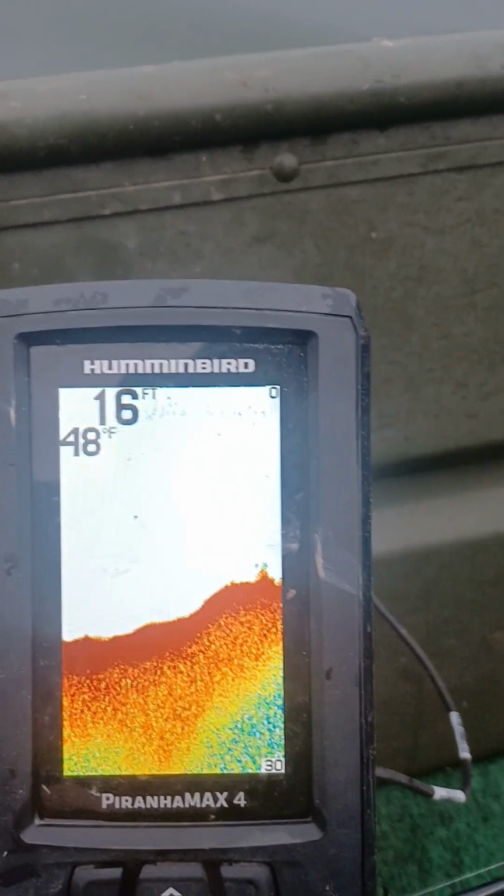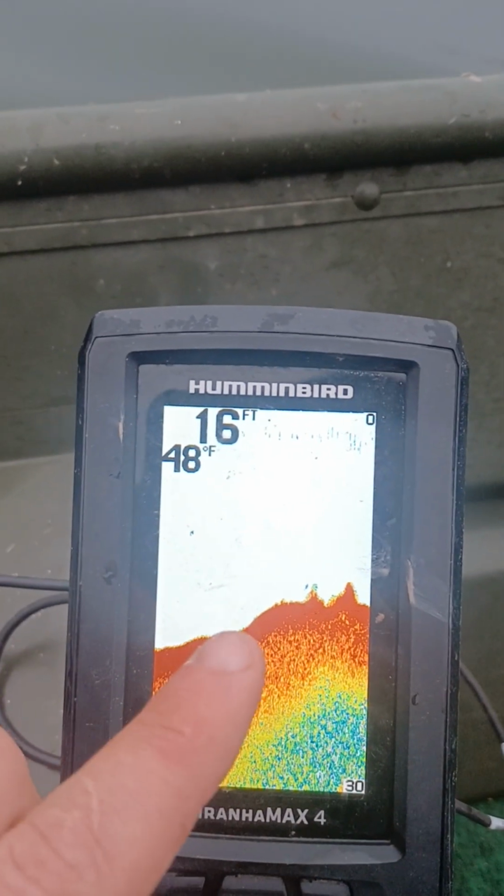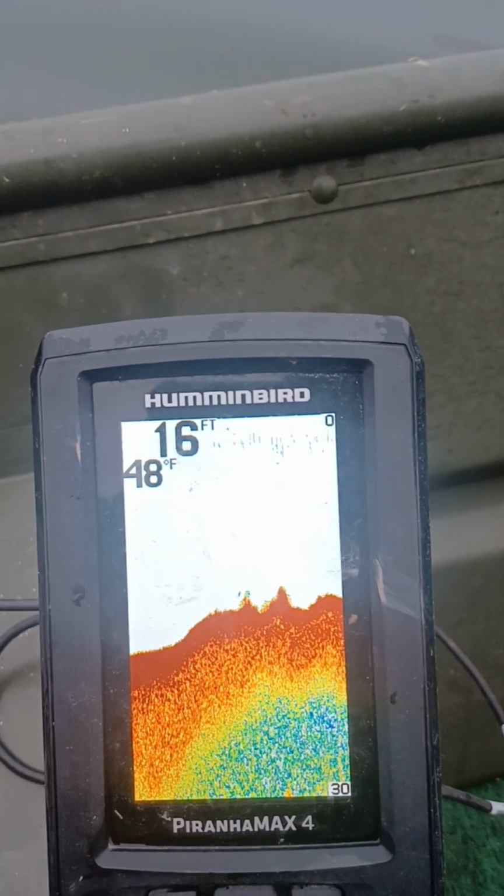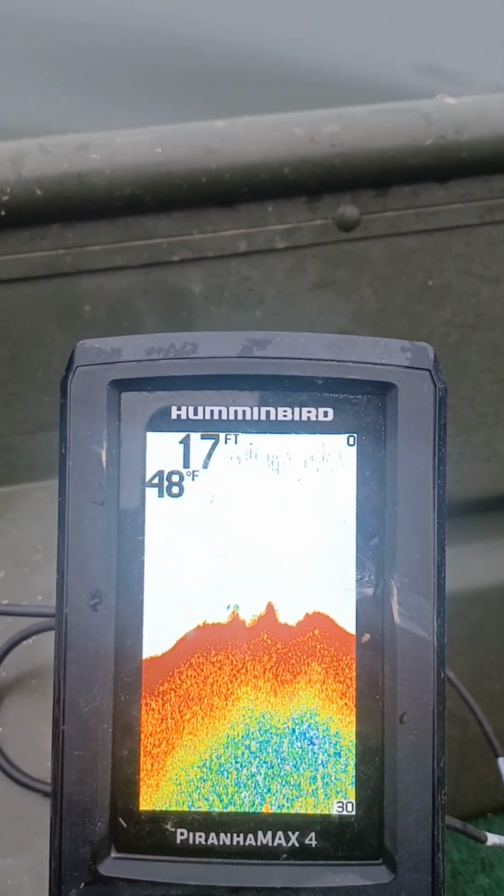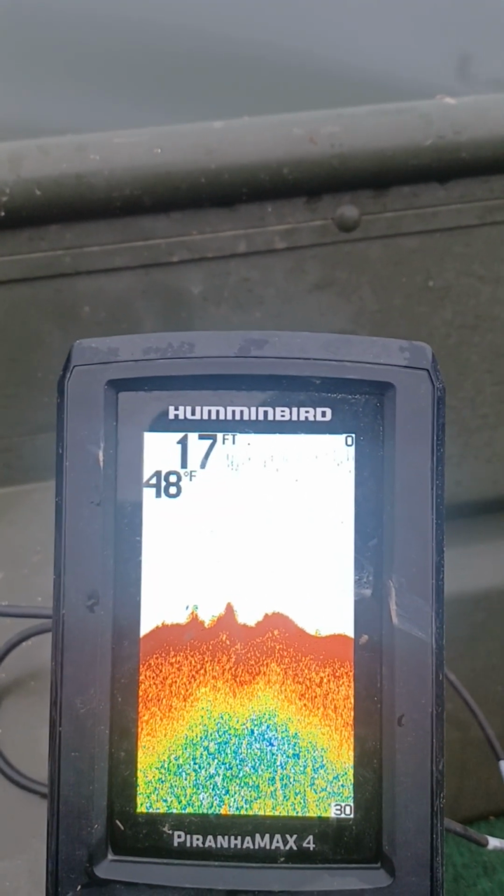Now brush on this thing just really appears like we saw back there. You can kind of tell the difference between a ball of shad and some brush, just depending on where it's at on the screen. Obviously if you have a big old ball up through here, more than likely that's shad.